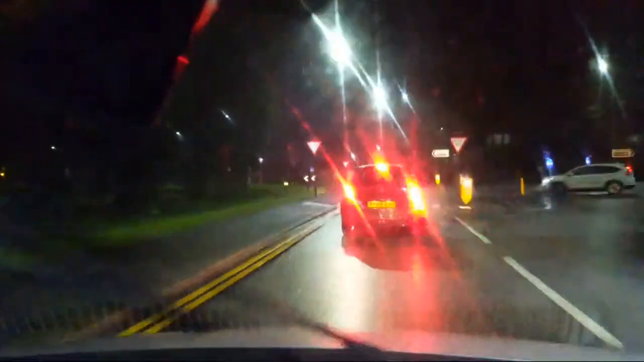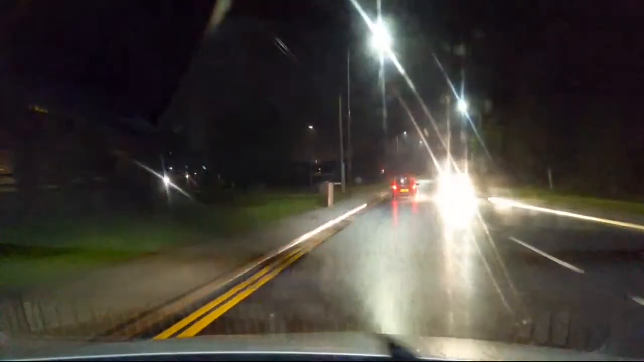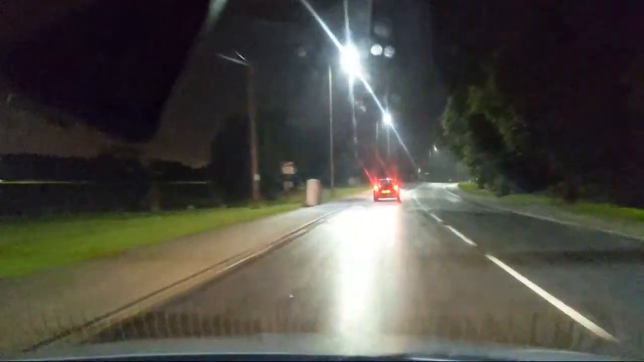There's a car going around the roundabout, so we'll brake for that. So following this little red car. Is it a Corsa? It might be a Corsa, I don't know. Go around this roundabout. That'll have upset the Mini driver, who was hurtling along then, trying to get ahead of us. Didn't work. We're now heading towards Dangerous Corners. Past the playing fields on the left.